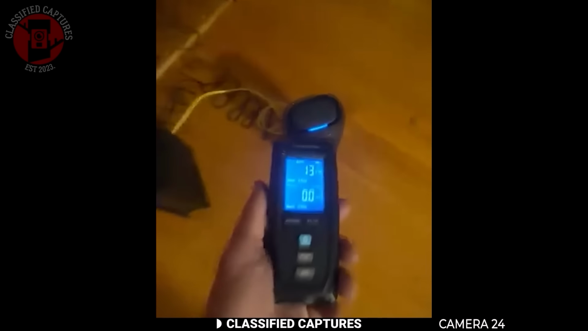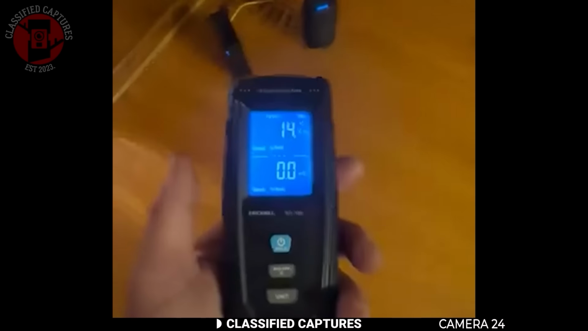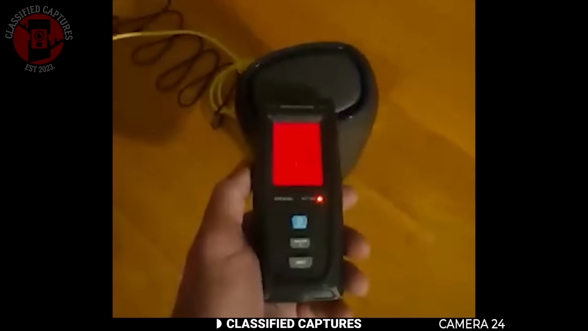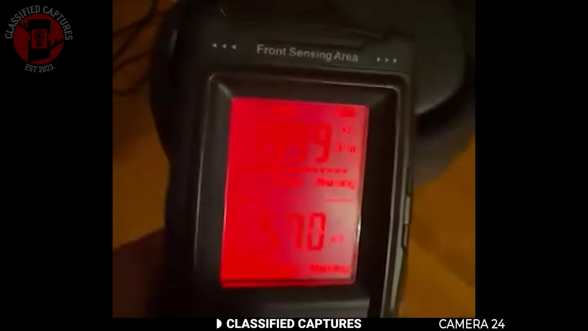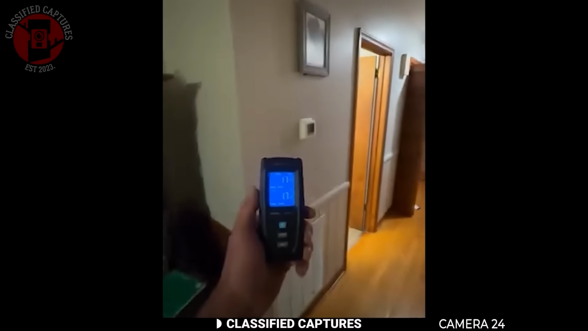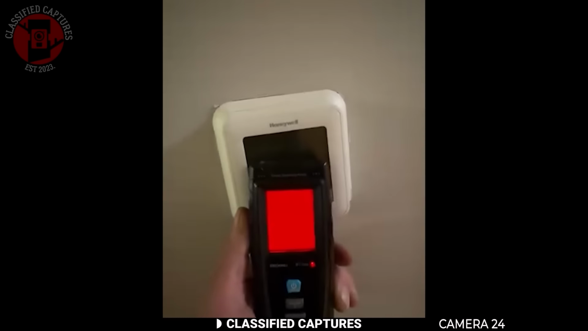Sometimes it's important to be informed about what we see and consume on the internet. Recently, a man shared this bizarre footage of himself holding a small device in his hand. In the video, he points the device down at a device on the ground and suddenly it starts beeping red like crazy. He then does the same thing to a device mounted on the wall and again it goes off beeping intensely. This got people talking.